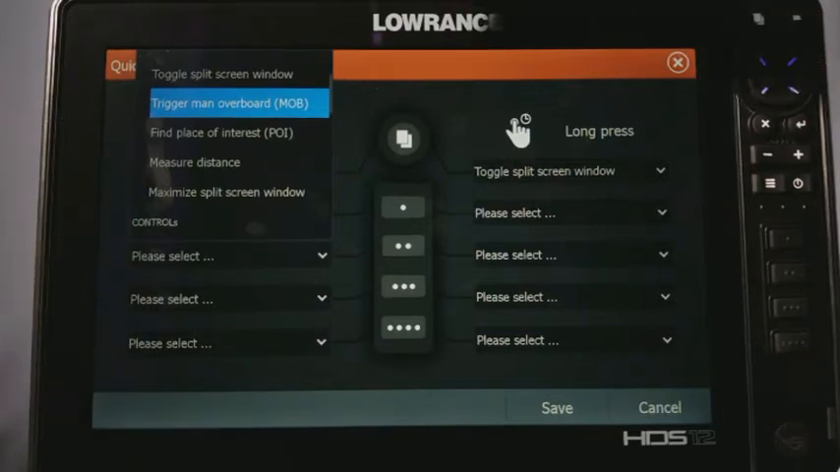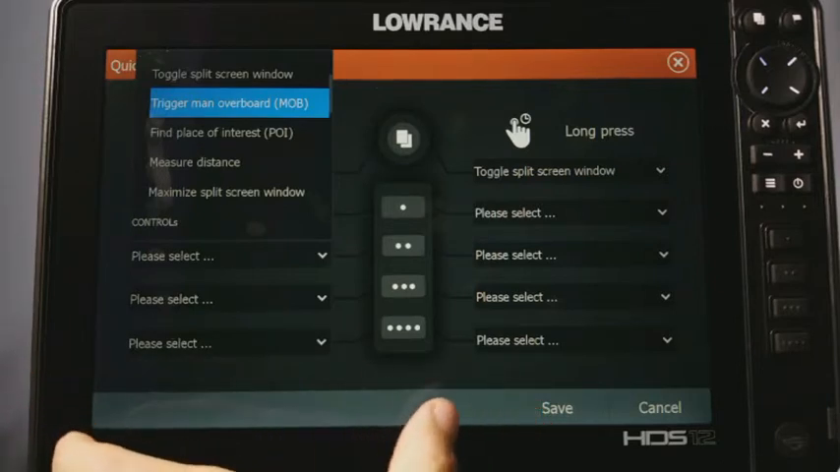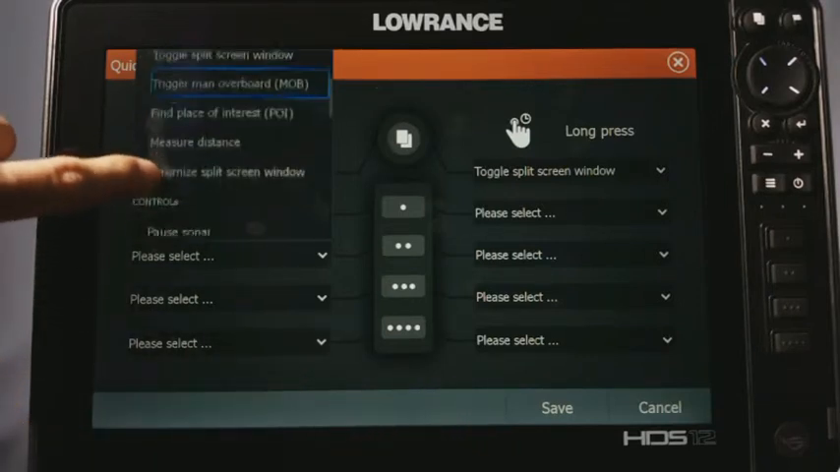Now that is, again, if you have a split screen, if you press that, it'll increase the size of that split screen on that window. So instead of having to go into your settings, into the split screen and manually adjust it that way, you can just set this toggle on here and it'll adjust the size of that screen for you.